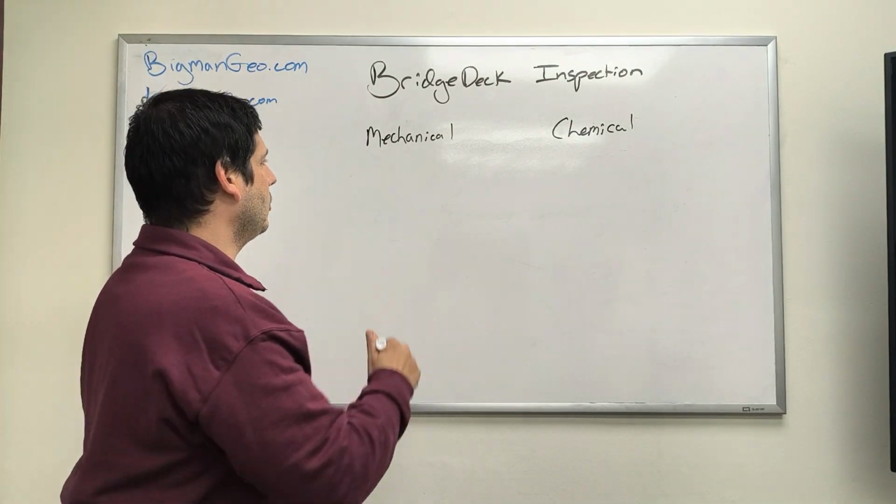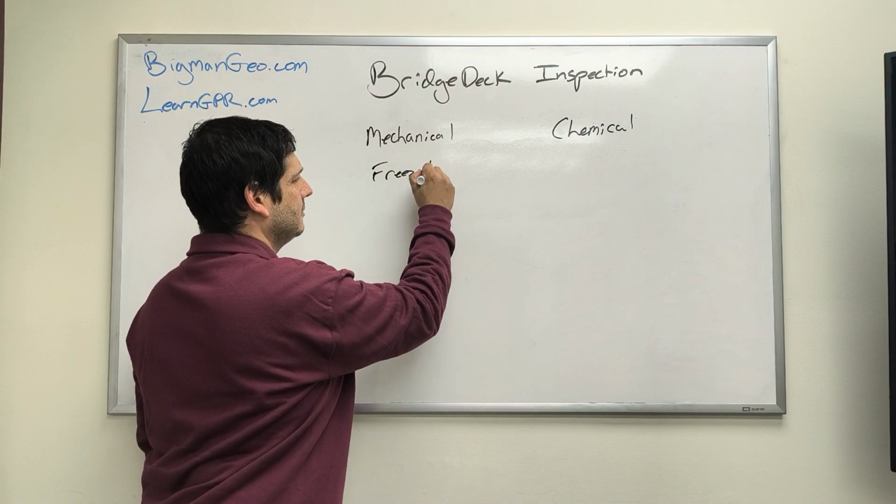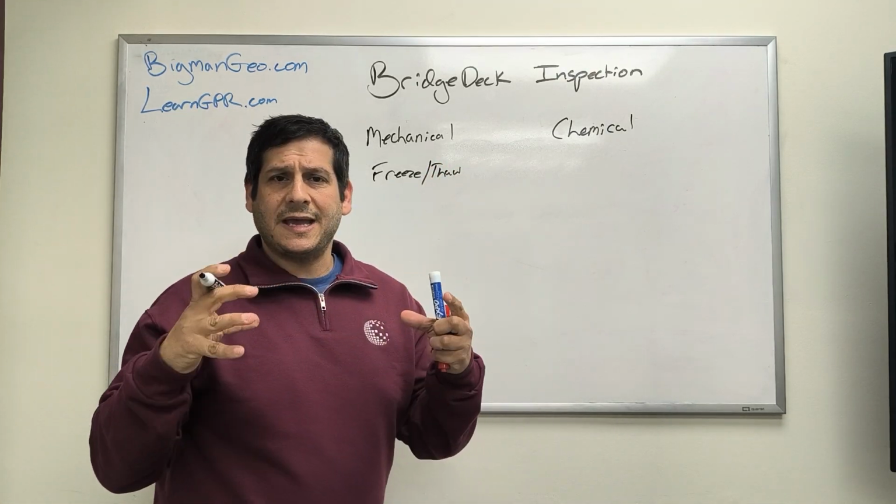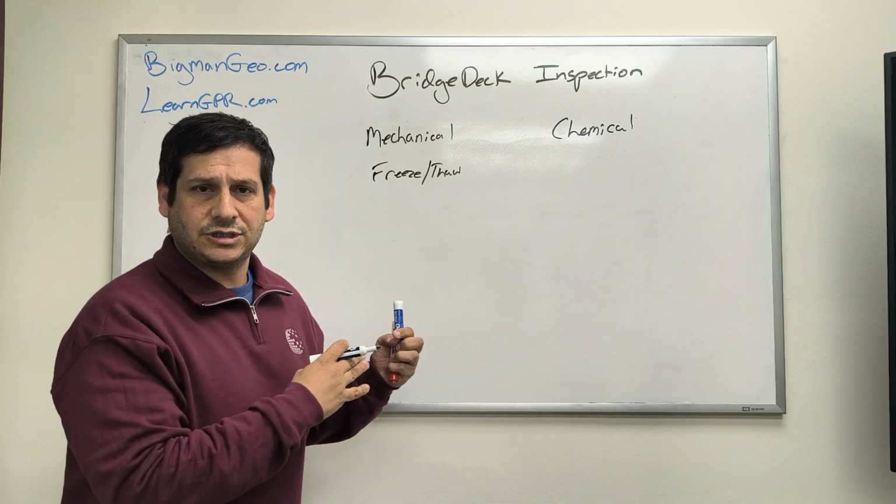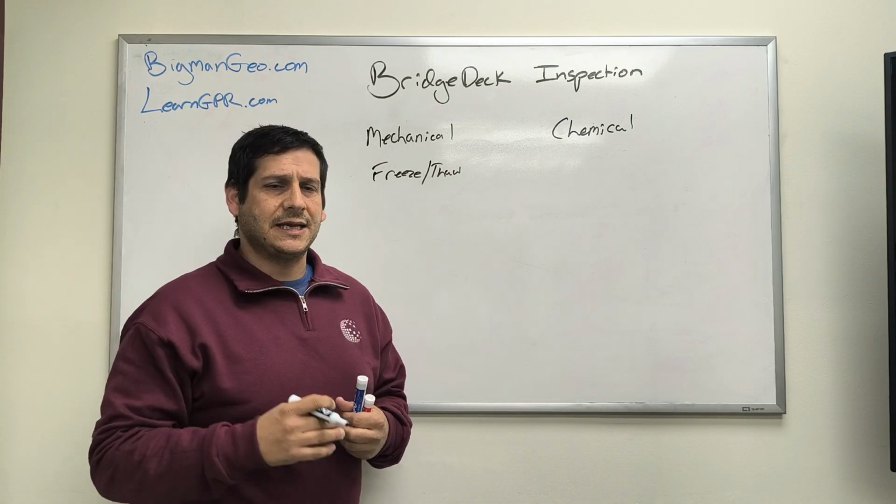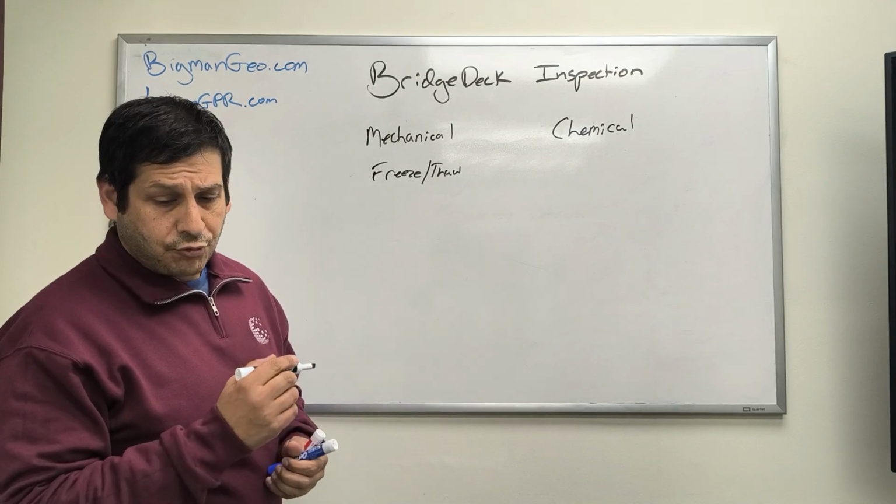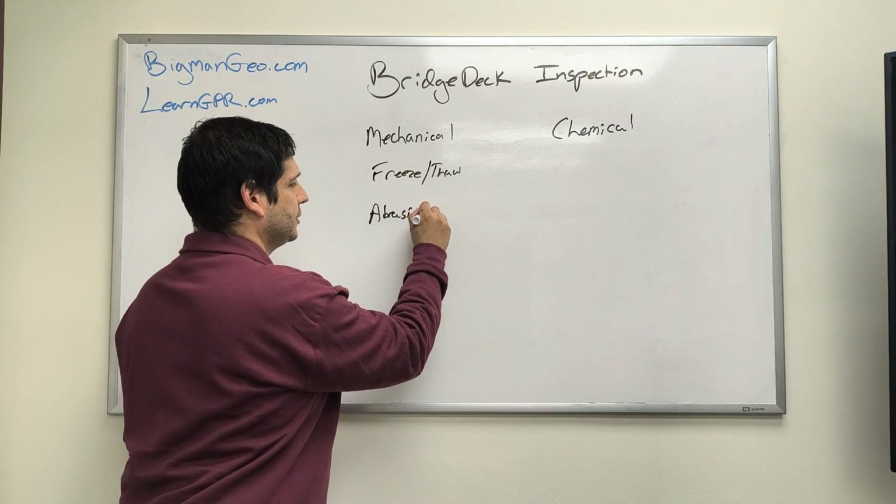So for mechanical, one of the common examples is freeze and thaw effects. So you get expansion and reduction of steel inside of the concrete, in concrete bridge decks, and that can create problems like delamination, cracking, and other things. Another problem is abrasion.